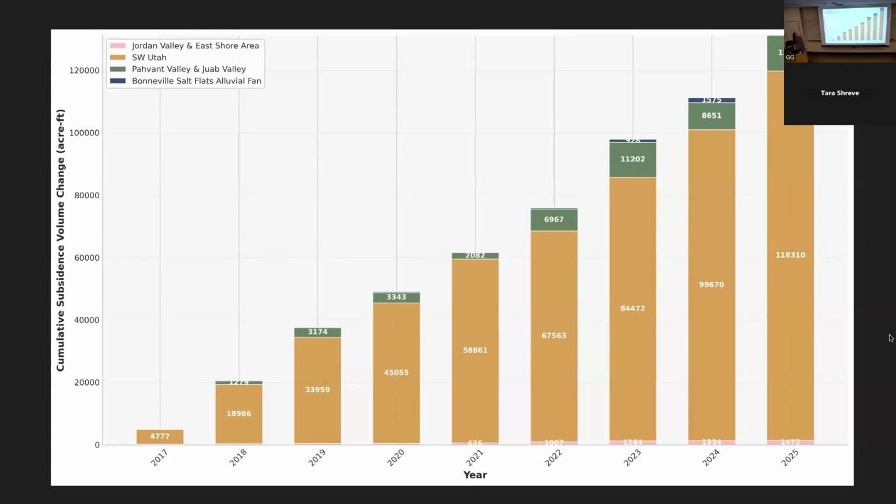Another way to visualize the previous plot in terms of cumulative subsidence volume, which can be related to aquifer storage loss in a confined aquifer, is this bar chart, which shows the total amount of cumulative subsidence from 2016 to 2025 divided into the different regions of Utah. So we can see that by far most of the subsidence is happening in southwestern Utah, with also a decent portion happening in the central portion of Utah. And really the majority of this subsidence volume change is happening in that Beryl Enterprise area, but we see increasing rates in other regions as well.